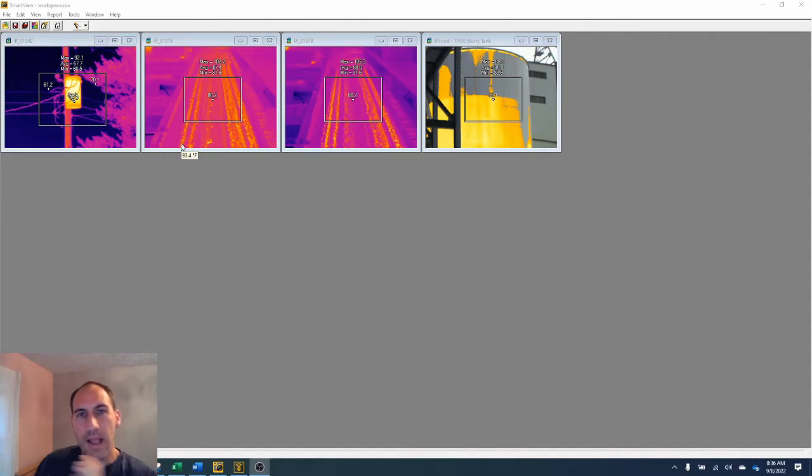Now let's jump to the office and we'll show you how to yank all this stuff out. Okay, so after you capture the asset tag with your PTI120 in the field, whether you're scanning the barcode, scanning the QR code, or manually entering, whatever you do, once you get into the computer, basically you've got a couple options. You can use Smart View, and I've got other videos and I'll link them down below of how you download images from a thermal imager and the different methods you can use for that.